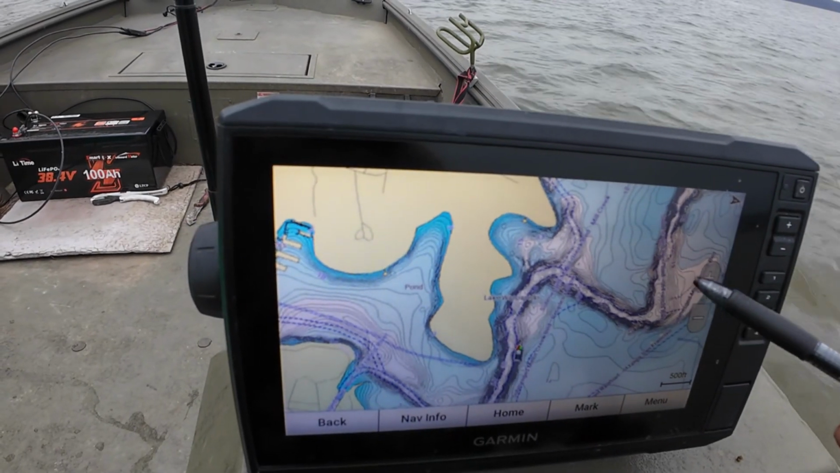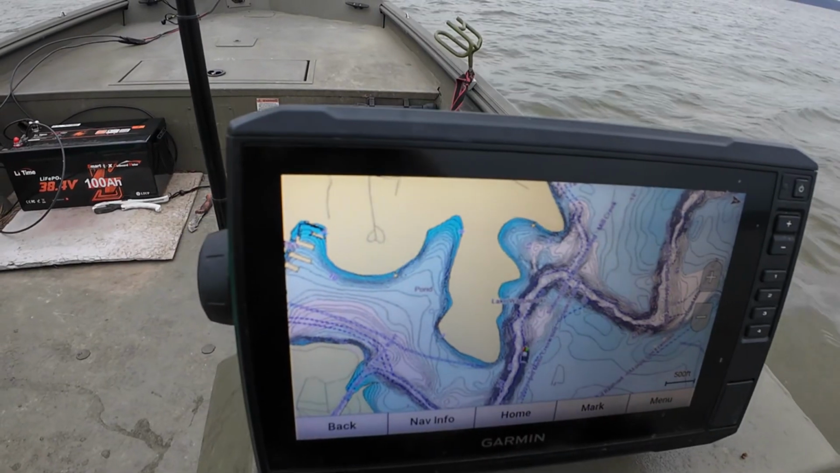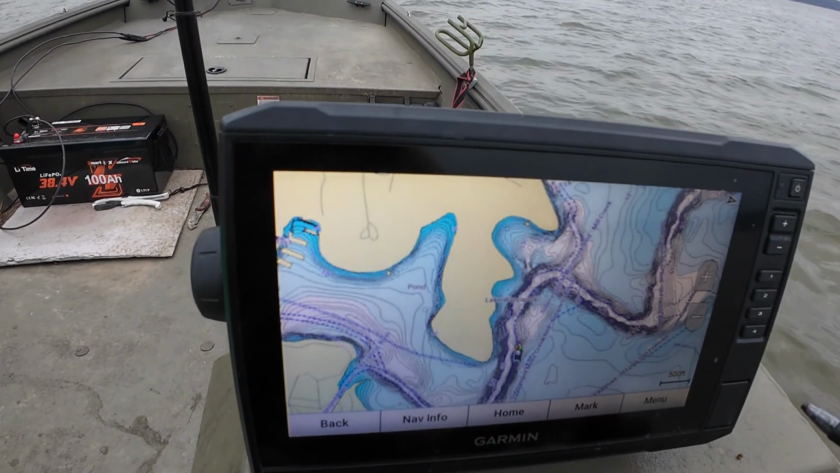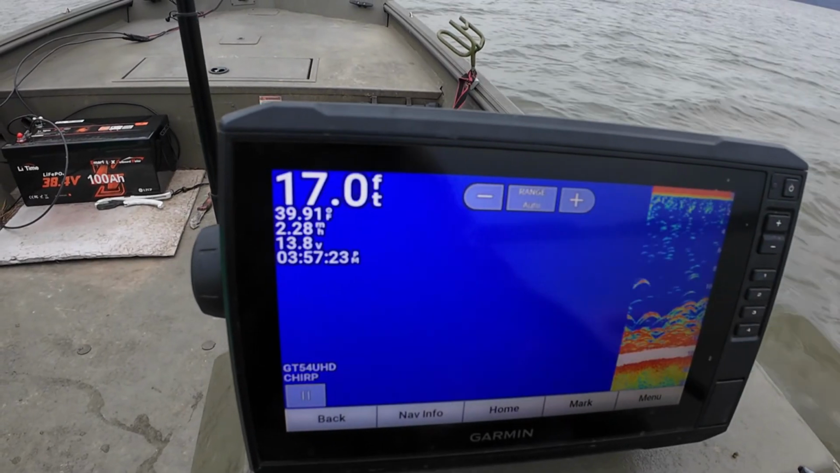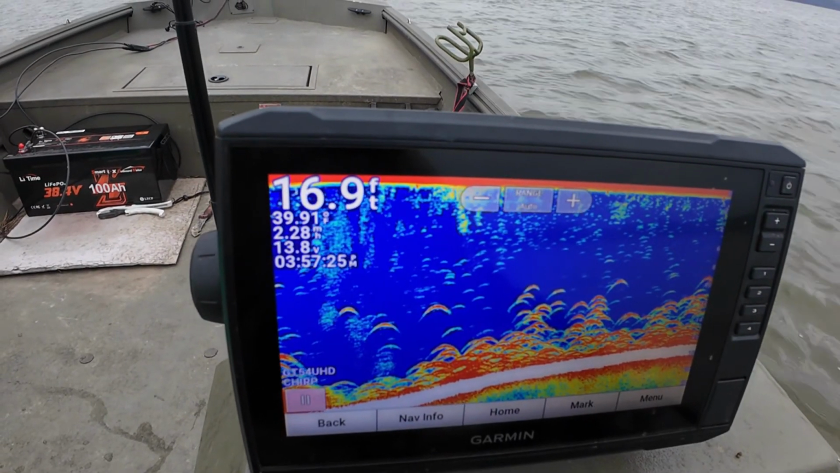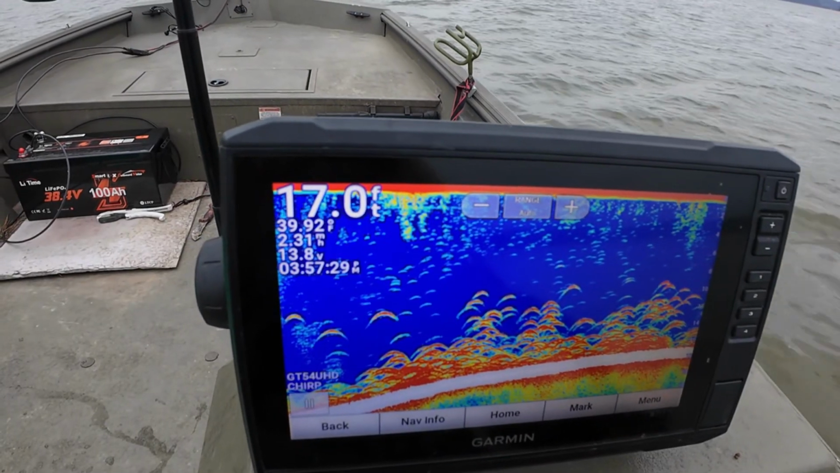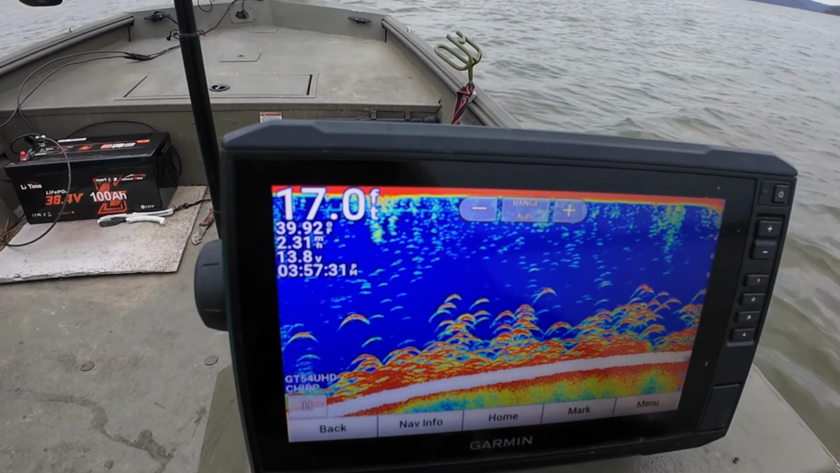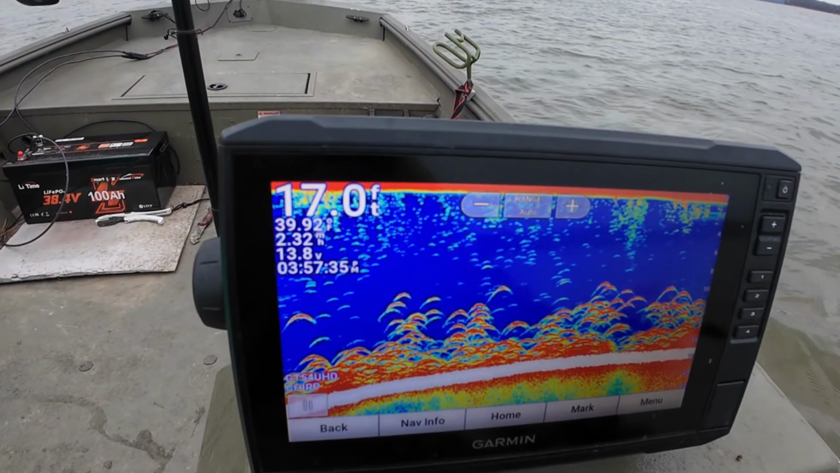And there's another place over here, this will hold shad too. It's just deep, and it's probably got a mud bottom there. And it's loaded down full of fish, so we'll probably run into some shad here directly.